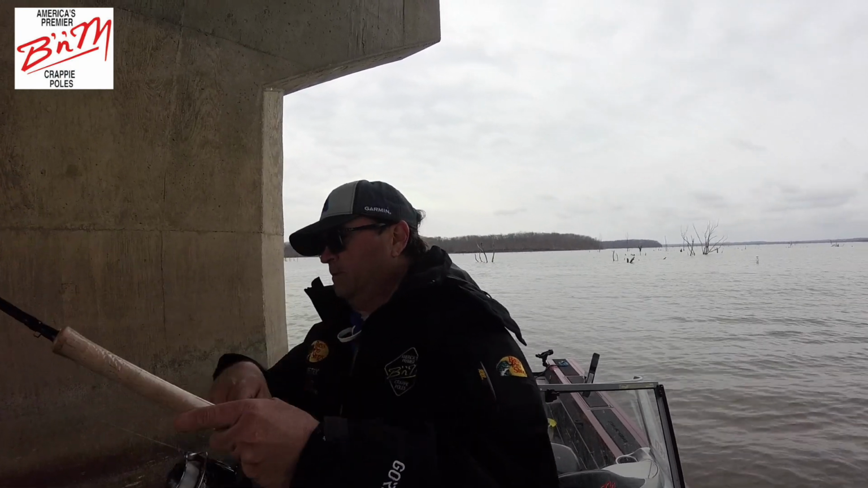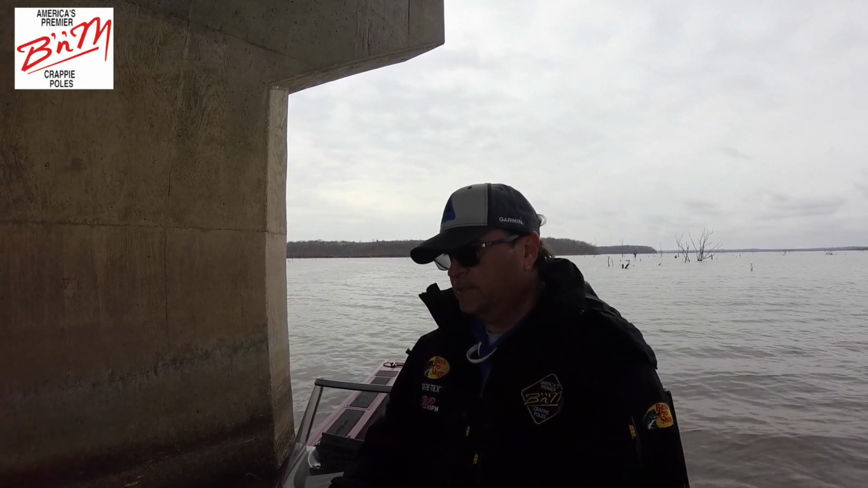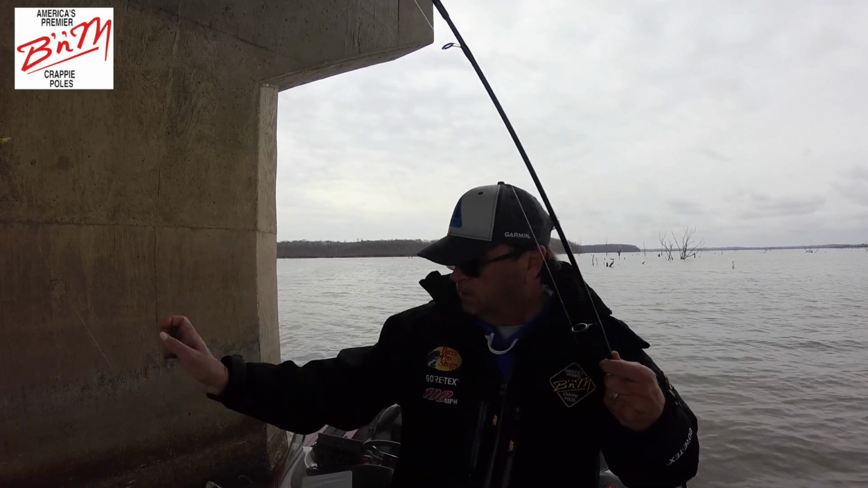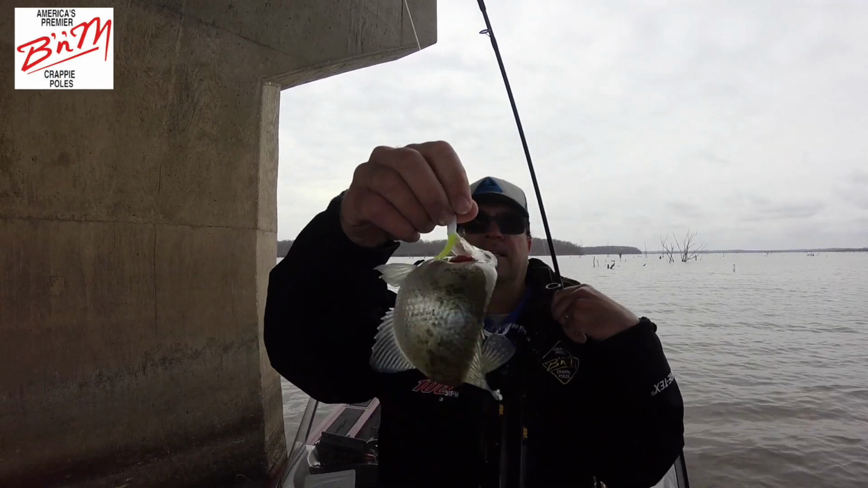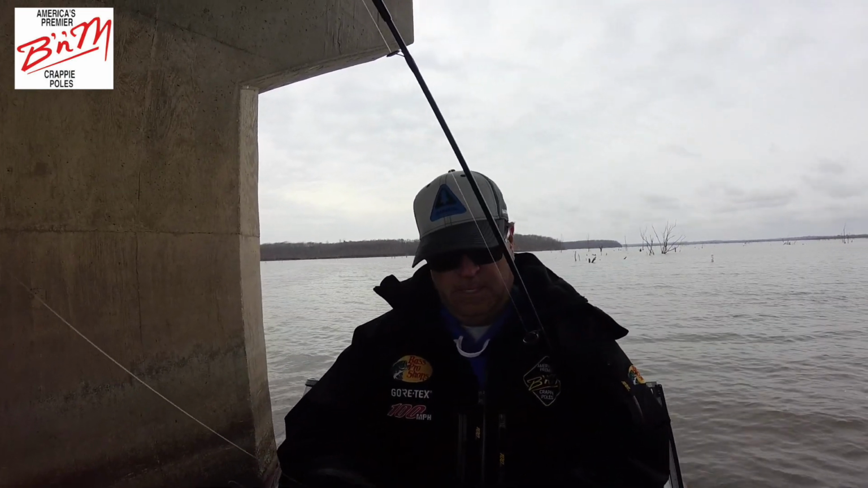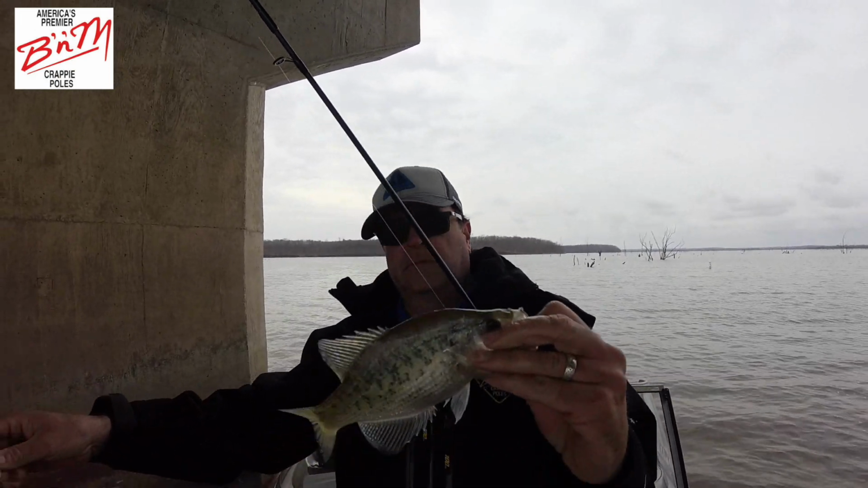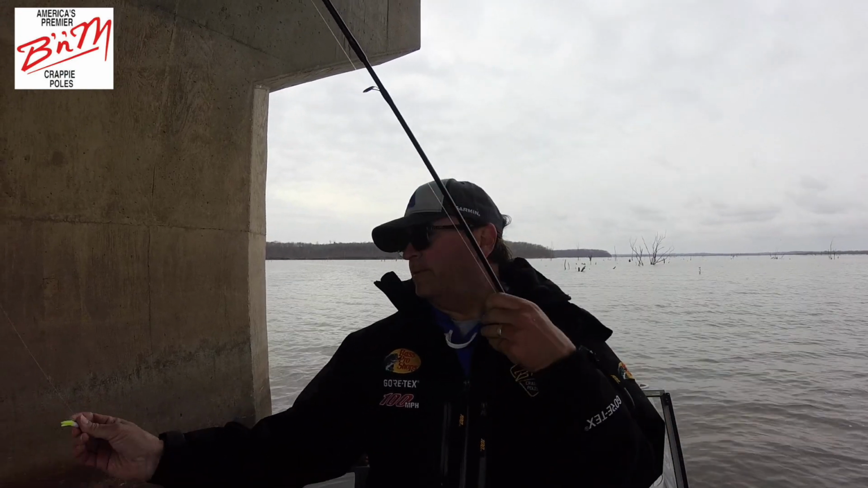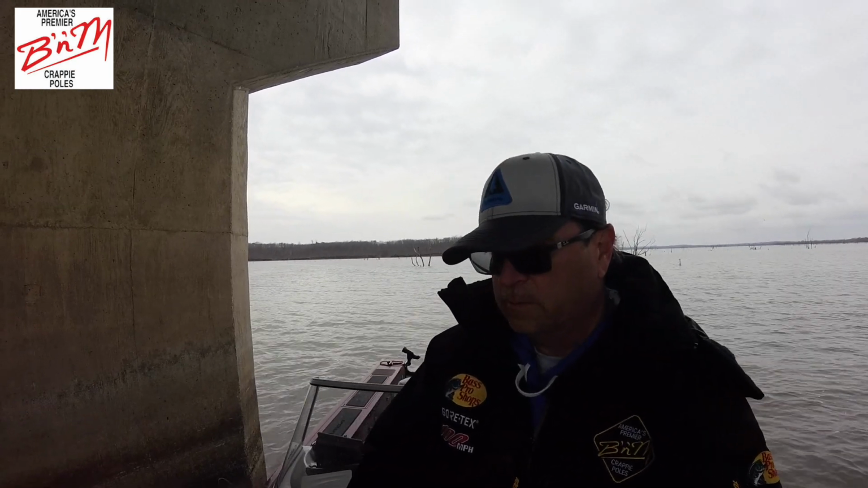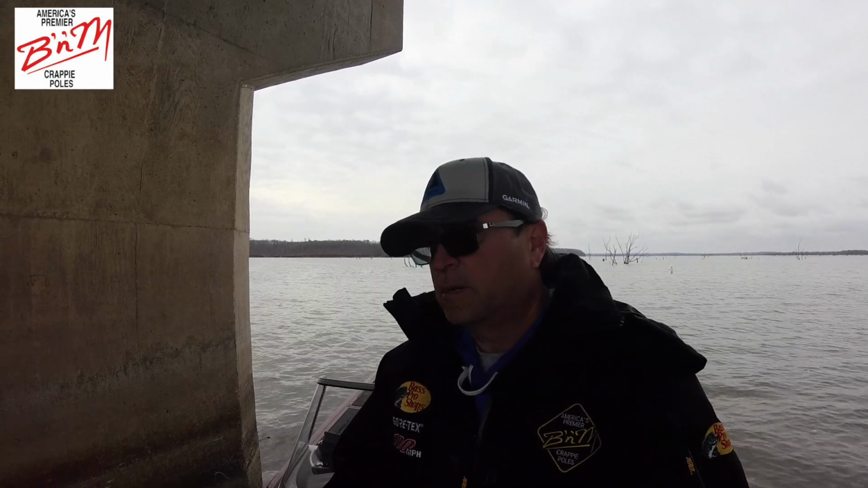Well, there he is. Ooh, feels like he got a little weight on him. What on earth is this? Just a keeper crappie? Oh, it's just a crappie that I accidentally snagged. That's how thick they are. Felt big because he was coming through like a barn door through the water. Probably a nice little 9-inch crappie. Throw him back in there. Keep on keeping on with the B&M Poles and the Crappie Magnets. Having a good time, Hillsdale, March 20th.